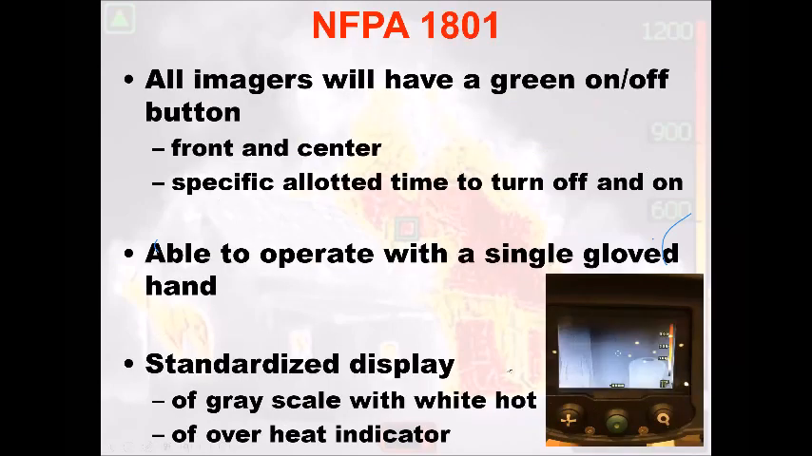So we talked about the button. The standardized are gray colors, things like that. Your cameras have an overheat indicator.